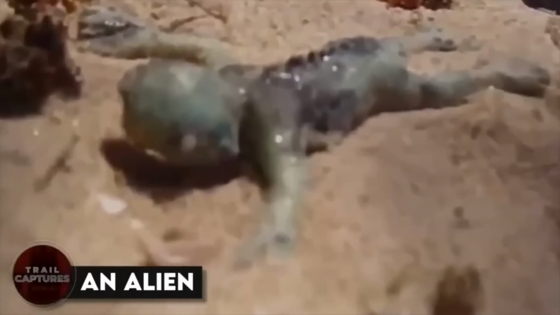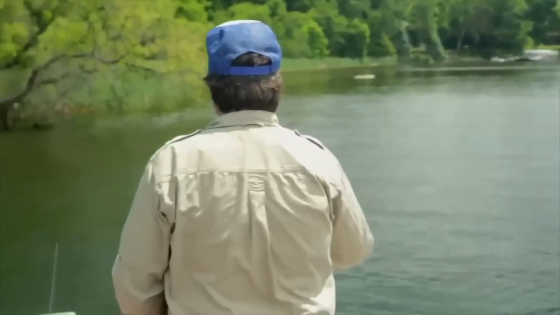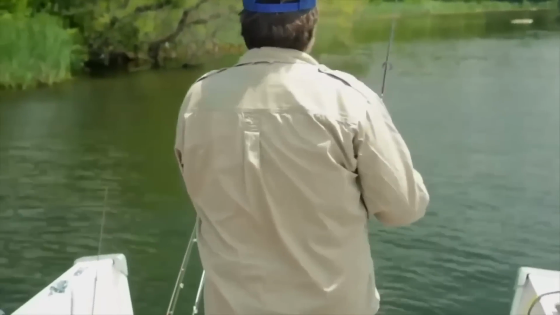An alien. The folks who were used to discovering fishes on the shore were taken aback when they stumbled upon a strange human-like creature that had washed up on the beach. It appeared to be a miniature version of a human, with a slimy coating all over its body and small limbs. The more they examined it, the more it mystified them, especially when they observed it breathing and slightly shifting its eerie body. What do you think it was?